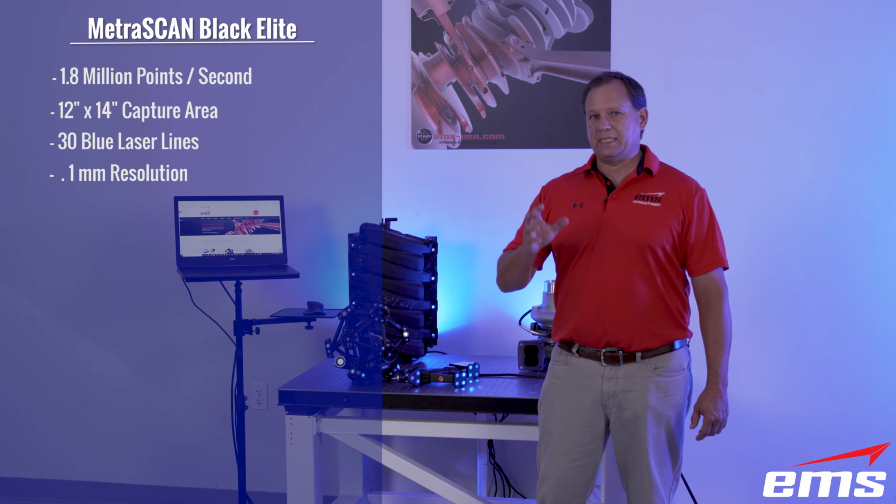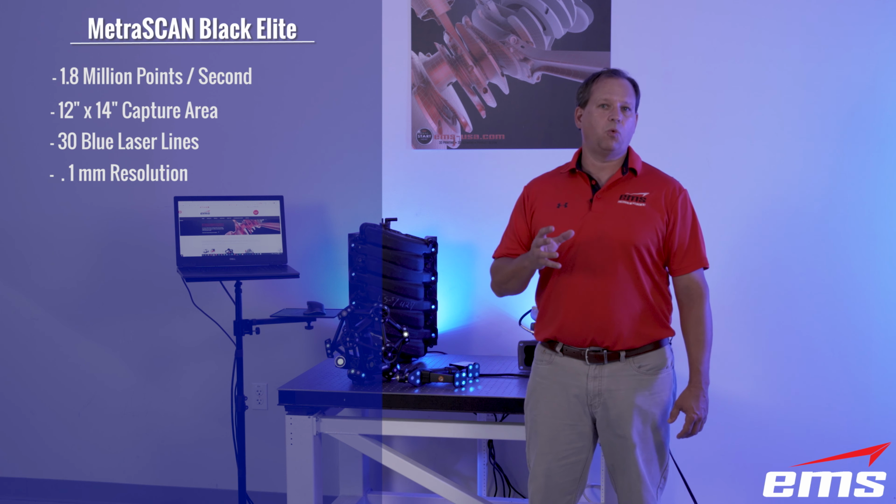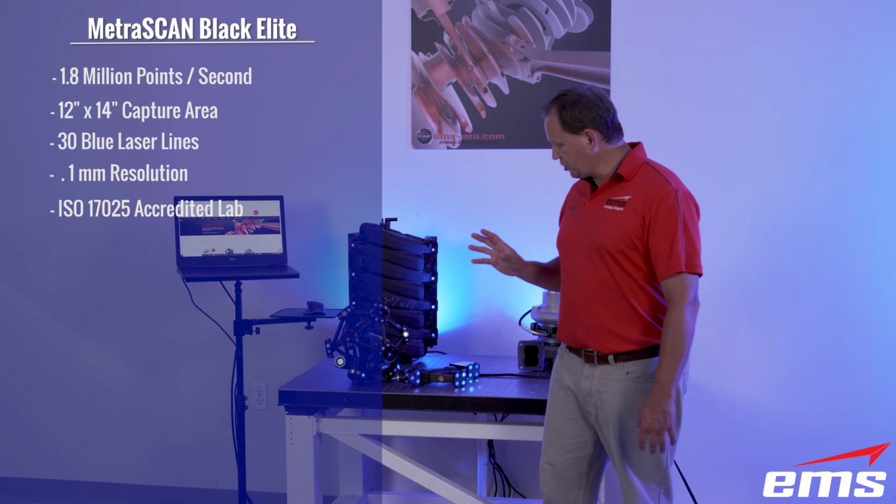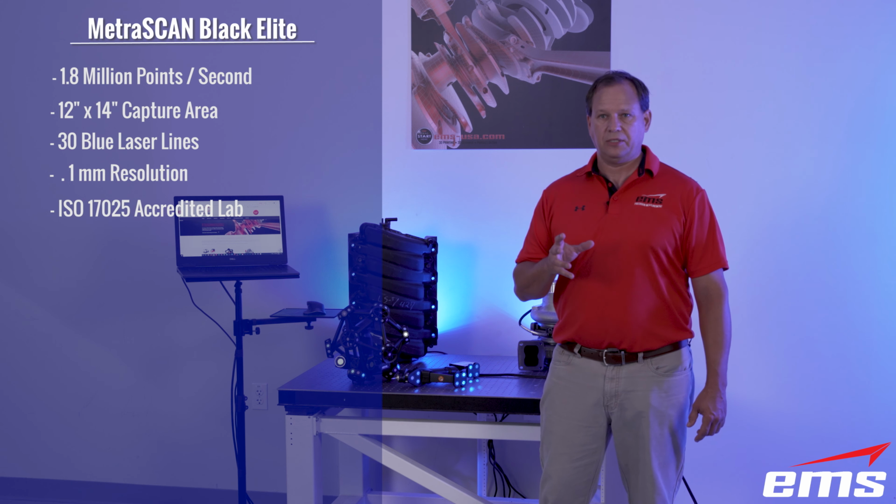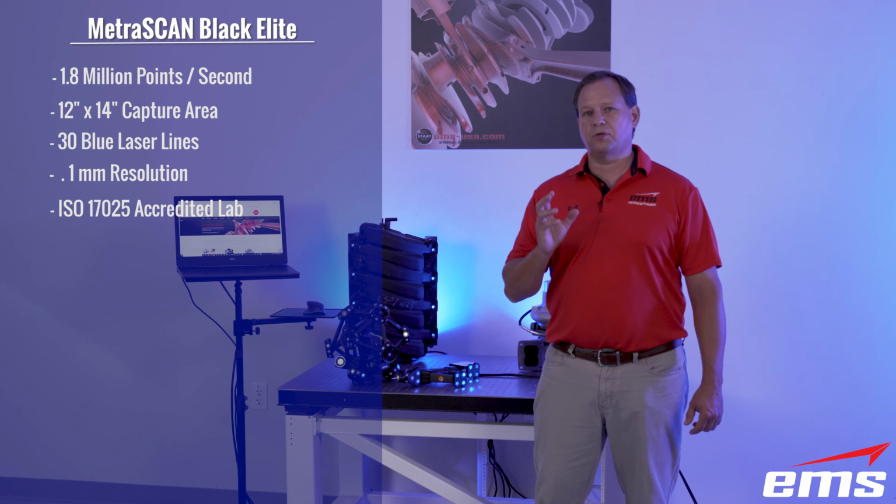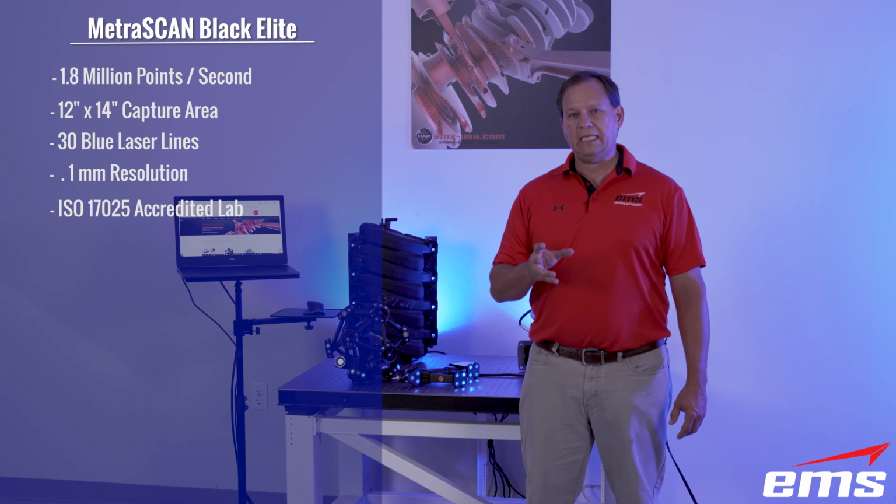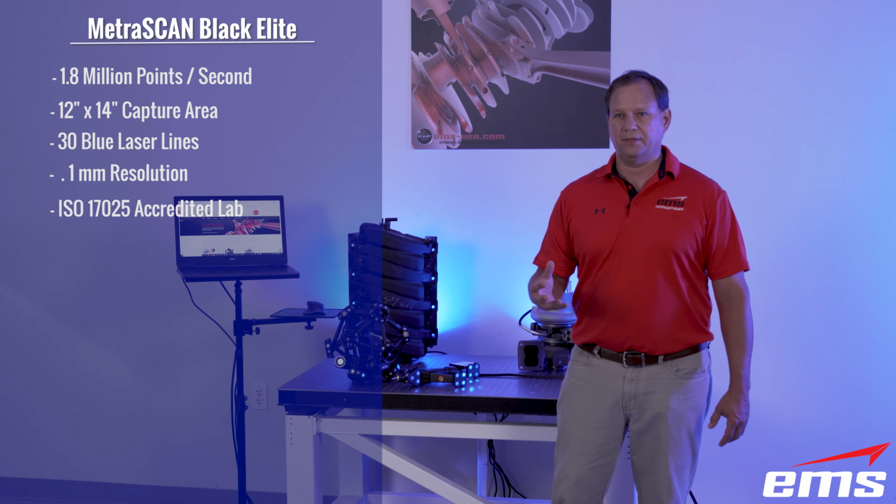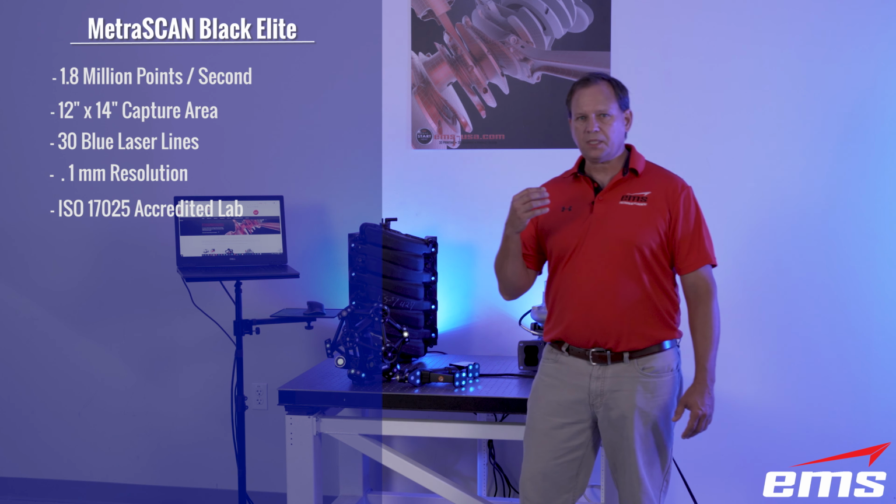Now, Creaform is an ISO 17025 accredited lab. And we've got some new standards that these systems are adhering to. Starting with the scan head, it is now certified under the VDI VDE 2634 Part 3 standard. Now, what does that mean?